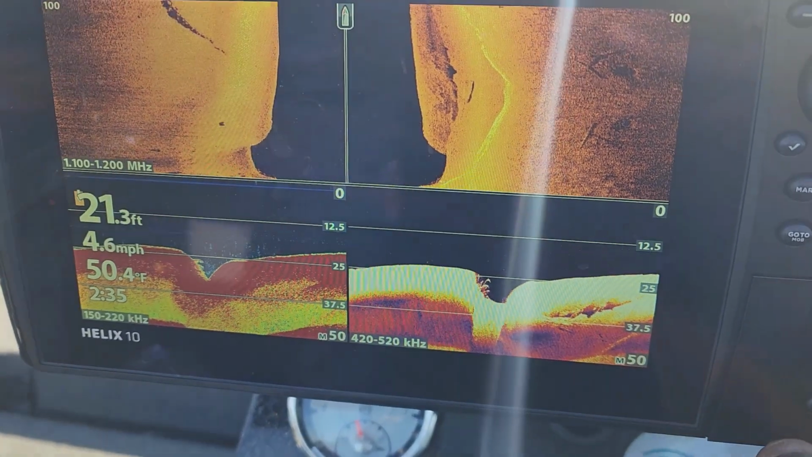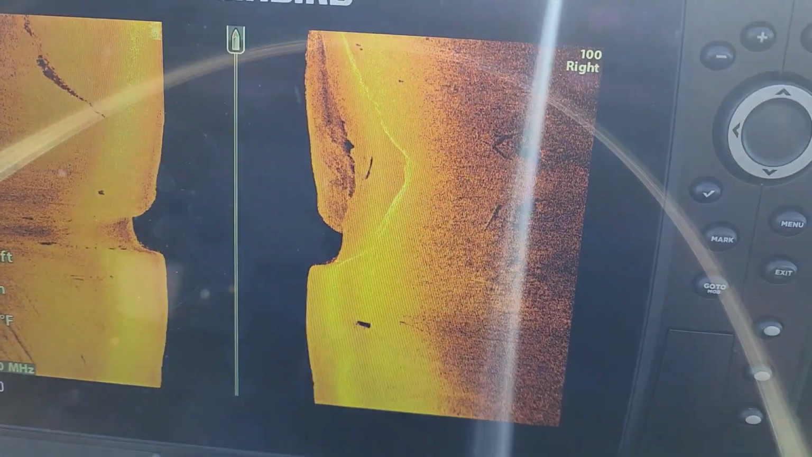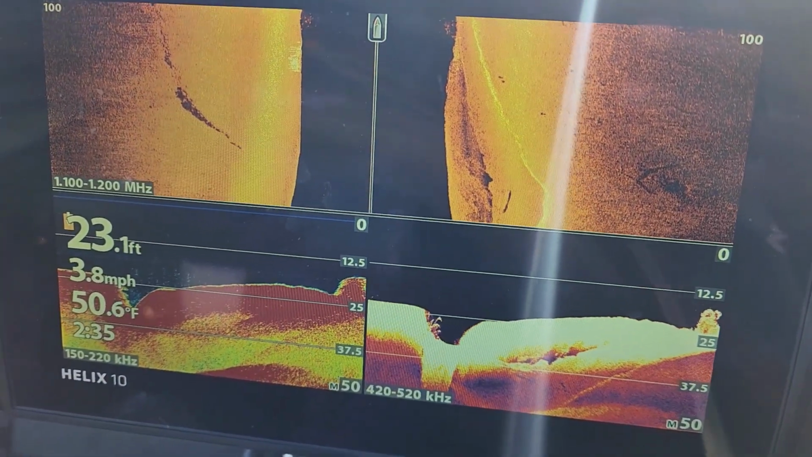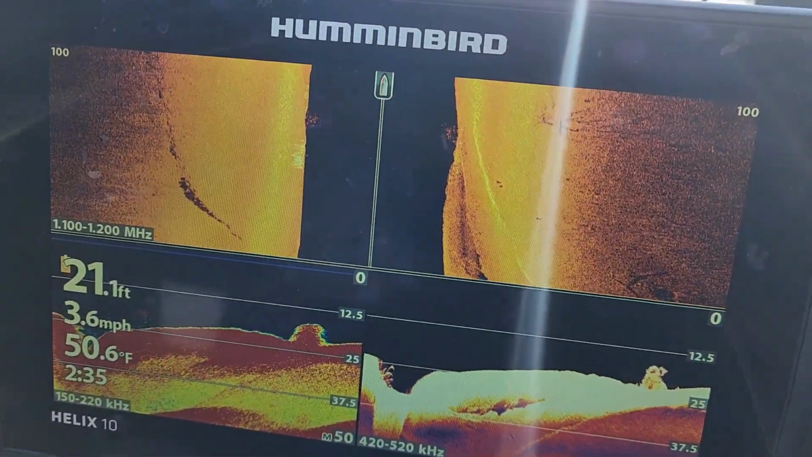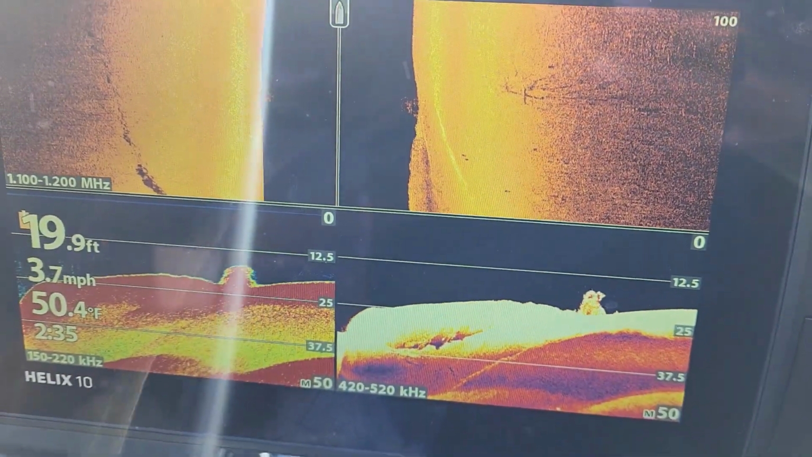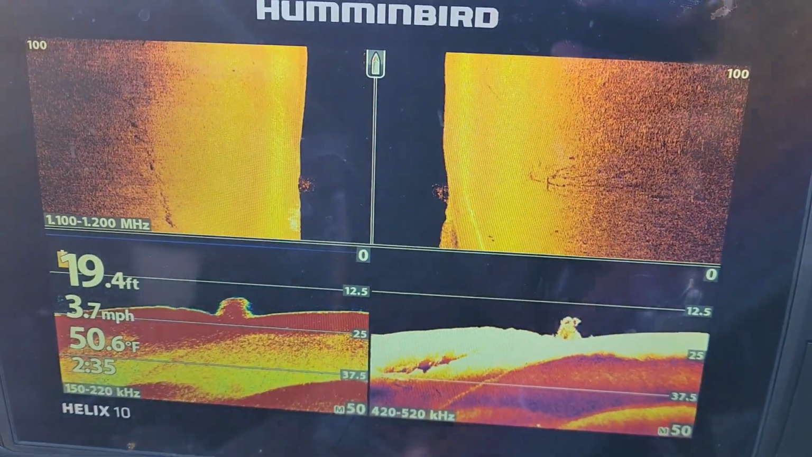To check out this ditch real quick. Running right through there. Not really seeing any fish out there. There's a nice brush pile sitting right off the side of that ditch. Still no fish though. Let's see. Spin around, run through here one more time.